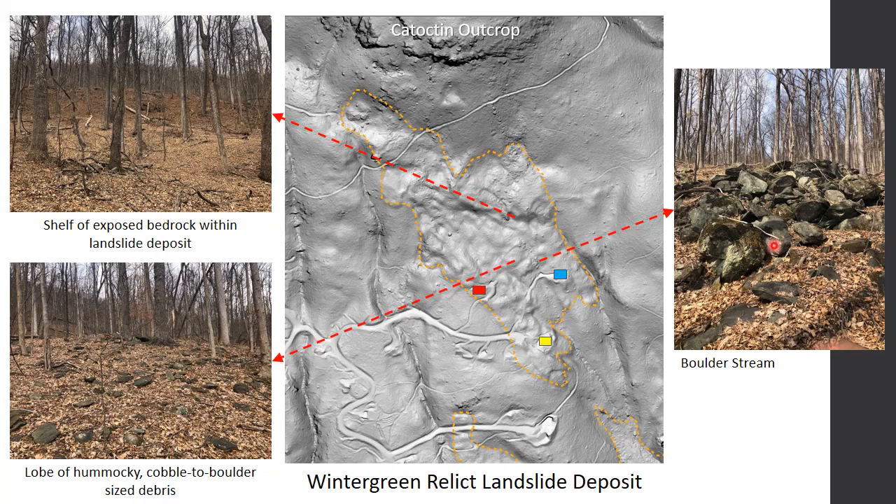And you also have boulder streams. So these are long linear features that are composed of boulders, usually 1 to 2 feet in diameter, and they tend to be long and linear, and any sort of matrix within them, fine grained material, has been washed out. Not unusual. We see this a lot in the Southern Appalachians, see this a lot in Nelson County.